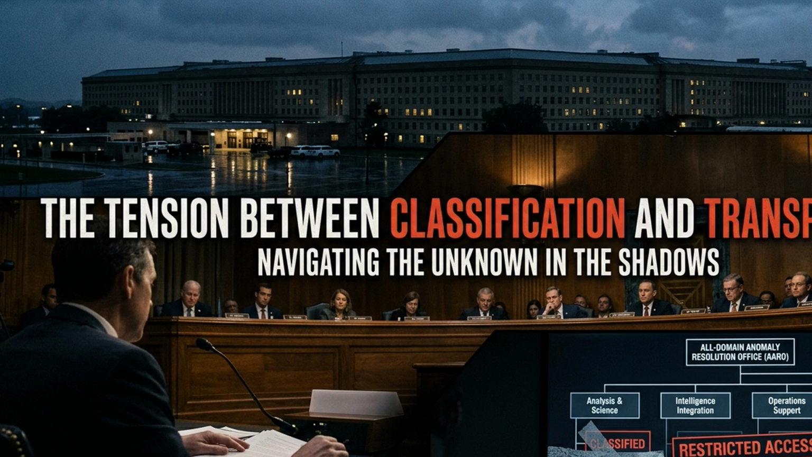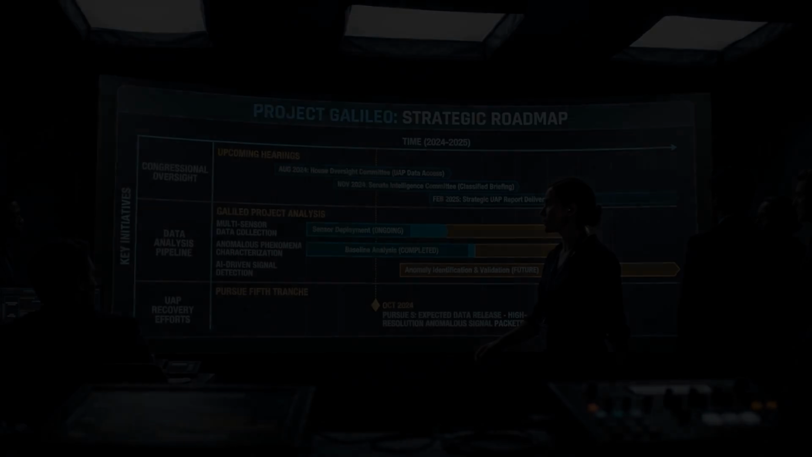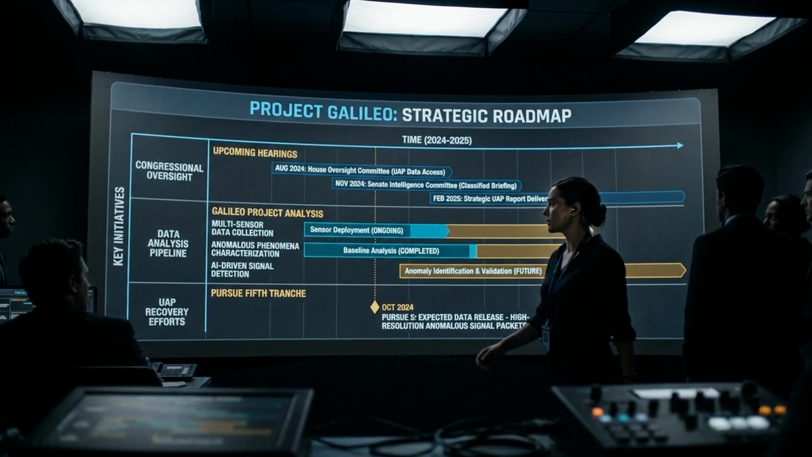Whether this represents legitimate classification concerns, protecting sensor capabilities for instance, or institutional reluctance to provide complete pictures, the result is the same. The public is asked to evaluate evidence with one hand tied behind its back. Congress recognized this problem. Section 1687 of the FY 2024 NDAA specifically mandated multi-source data inclusion in declassification reviews. Whether AARO has complied with the spirit of that mandate in this tranche is a question worth pressing.